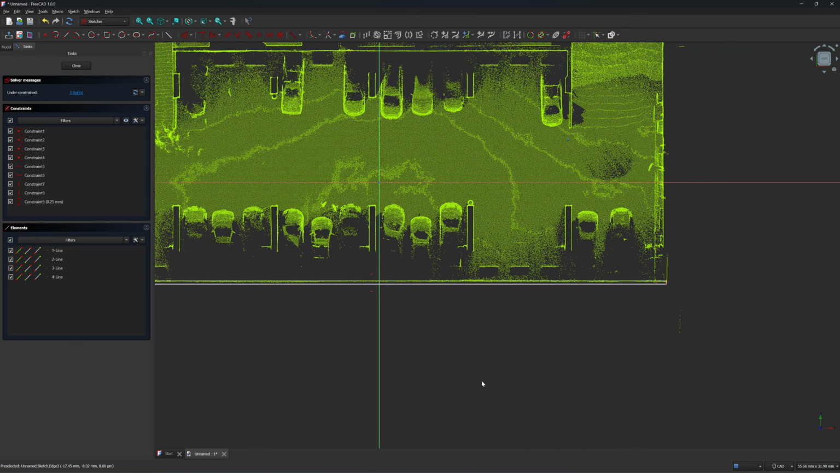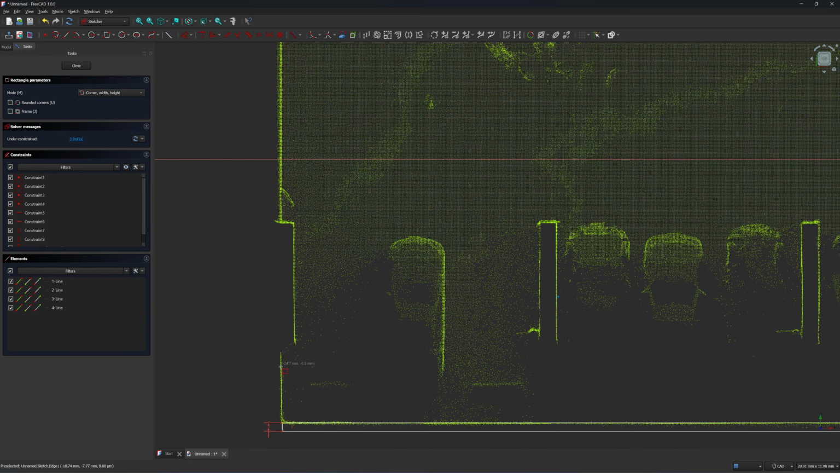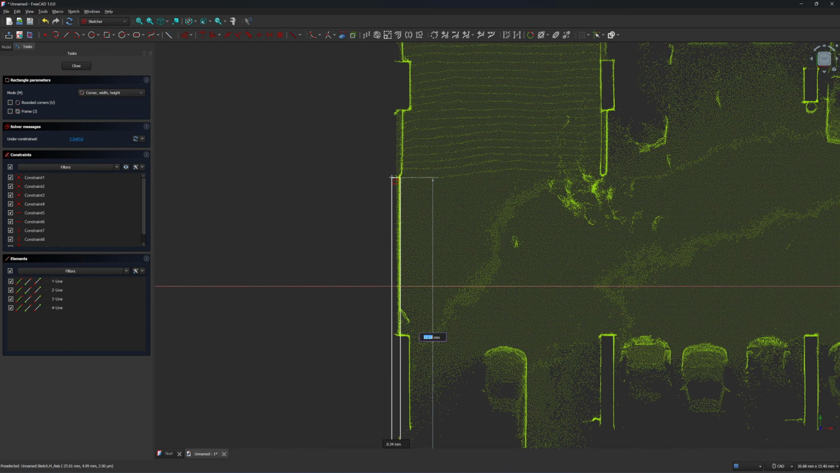It's showing the precision of the 3D scan. Okay, next I'm going to create this side of the wall. I'm going to type 12.15, and for the wall thickness I'm going to change it to 0.25. The units that come out from the scanner is meter.